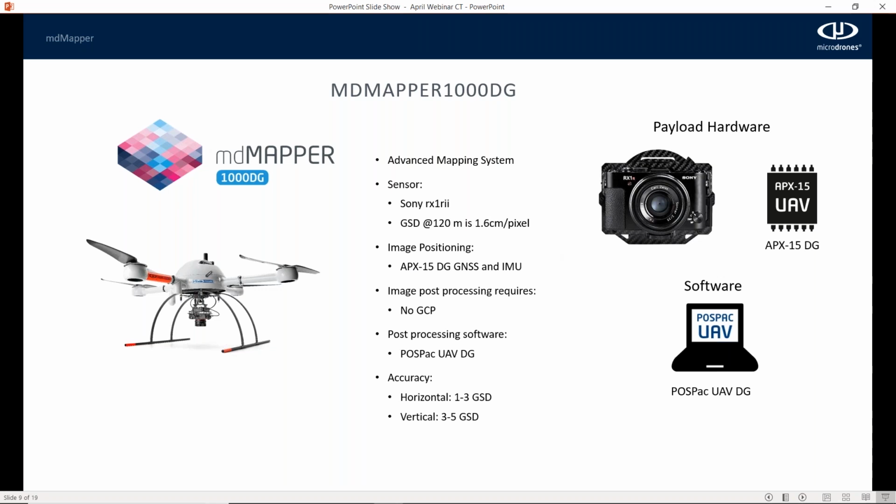With all photogrammetry solutions, you're limited to your GSD. In this case, your accuracy is 1 to 3 times your GSD in the horizontal, and 3 to 5 times your GSD in the vertical. The great thing about this camera, at 400 feet or 120 meters, you still have a 1.6 centimeter per pixel resolution. So you can still fly high and still get those high accuracies in your deliverable.